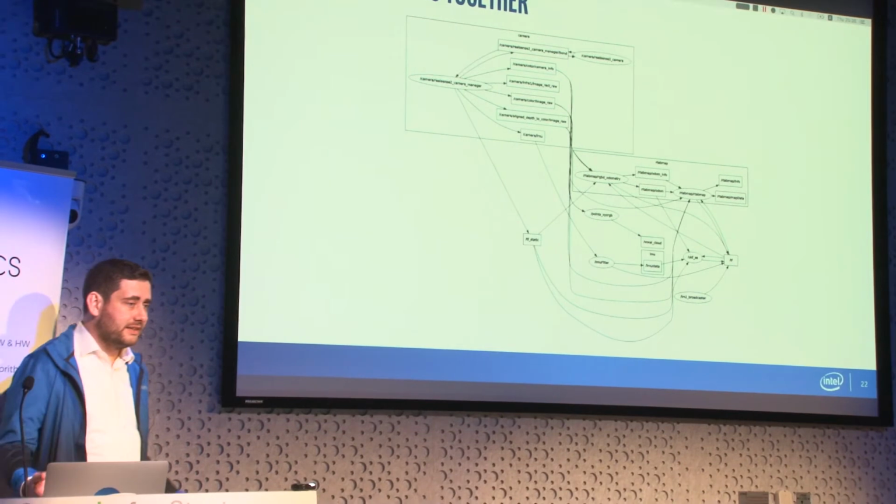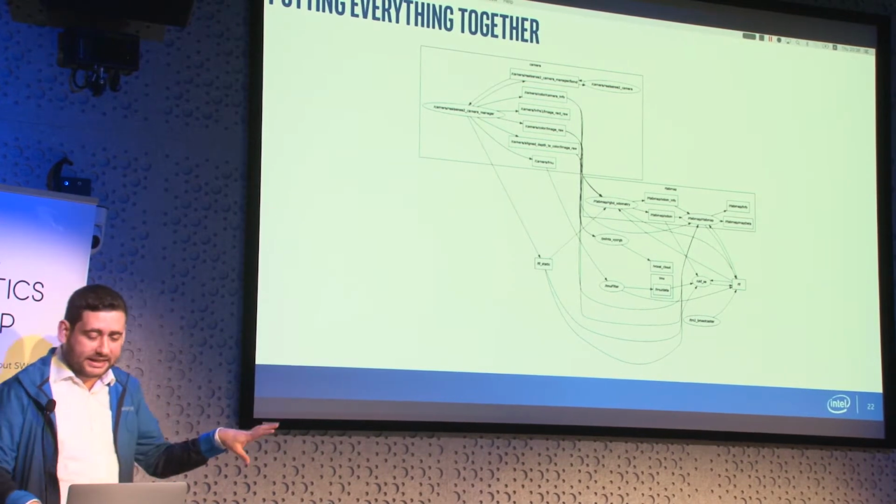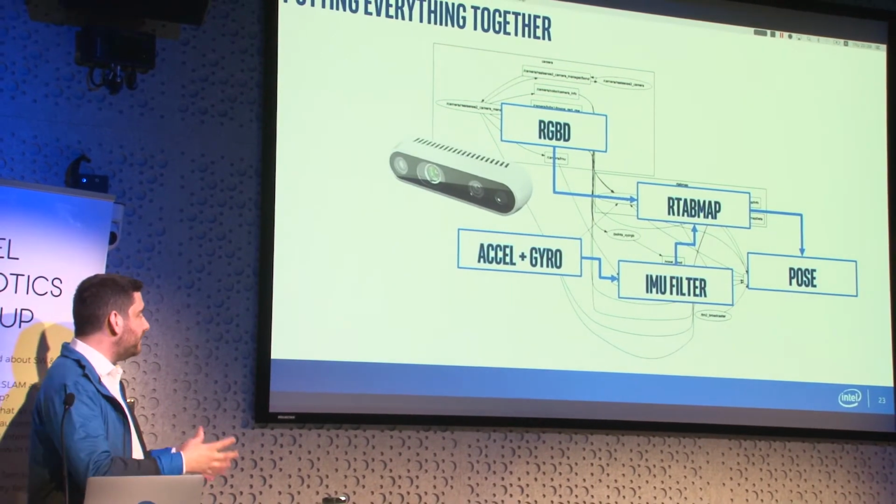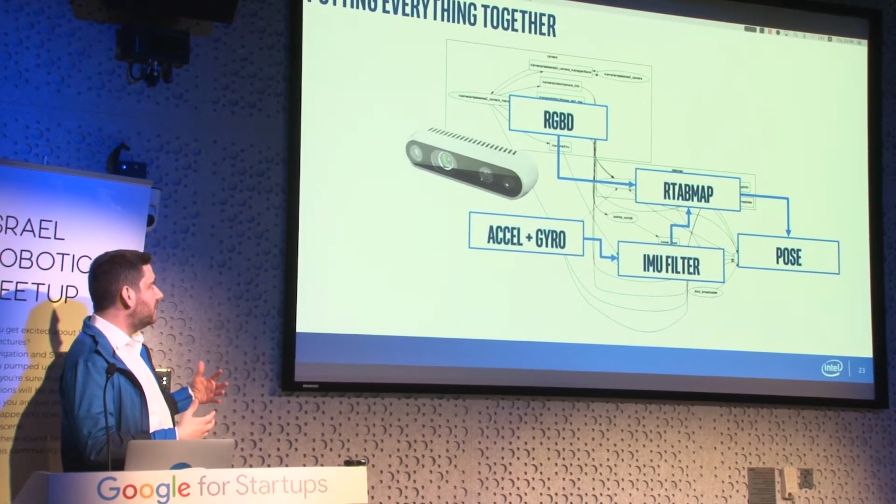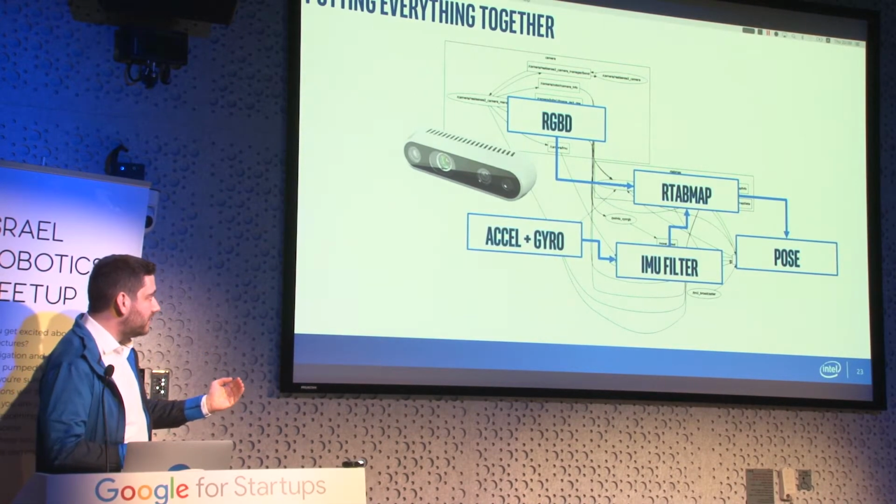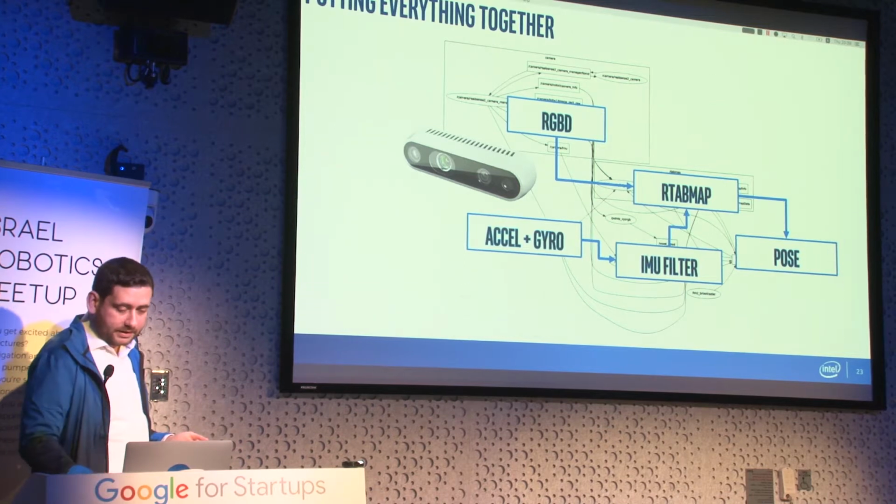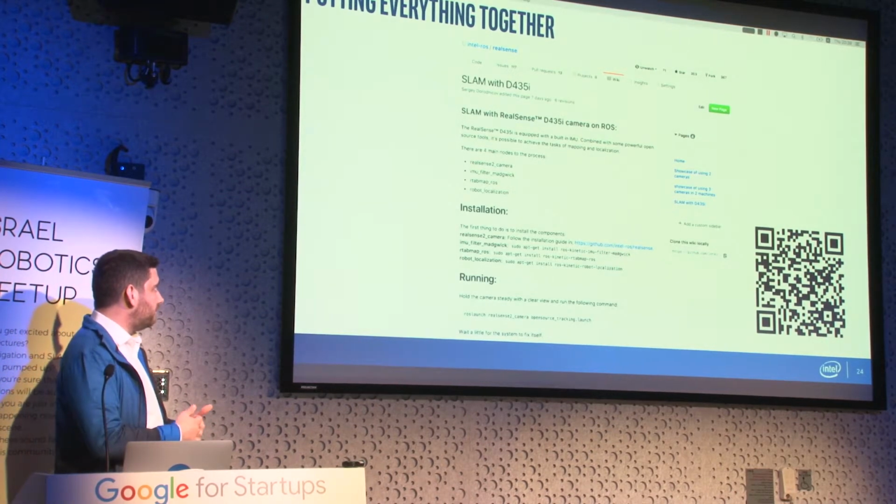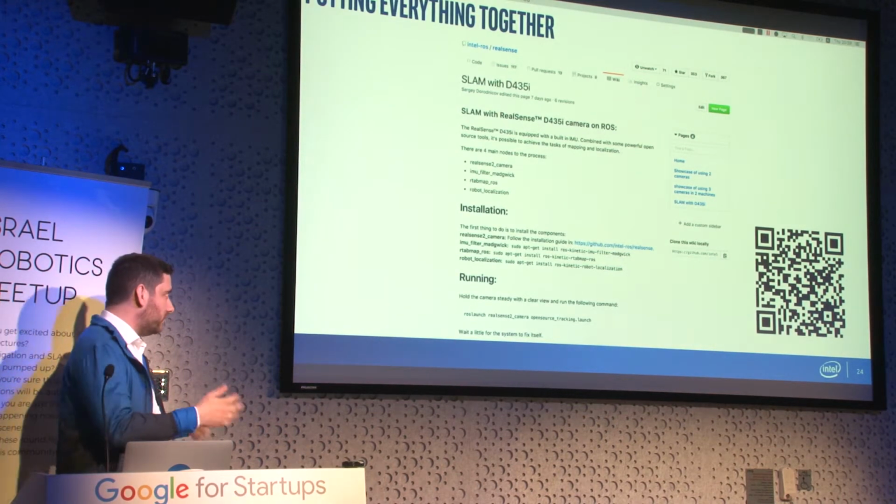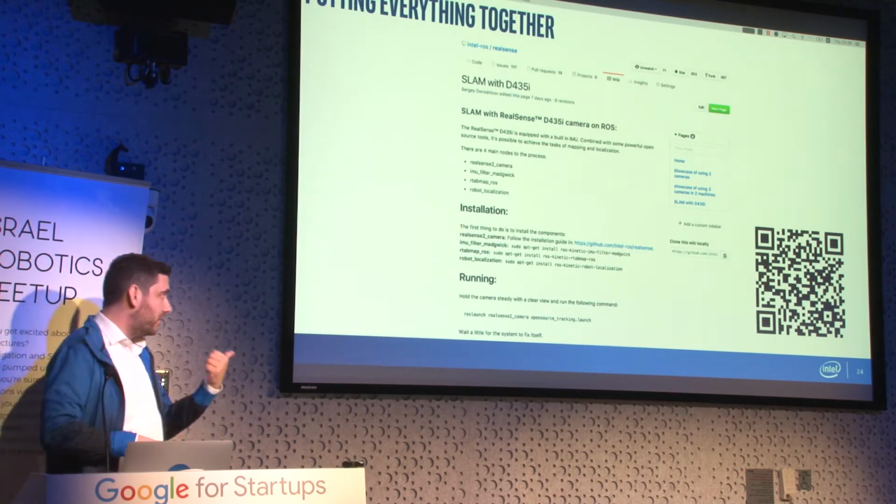So in order to combine and have all this running in ROS, this is pretty much the detailed structure of nodes and topics that you would need. And if we simplify, you can look at it like this. So we talked about the depth camera, we talked about the IMU data, going into the IMU filter, both feeding into RTAB map, and producing a pose and a map. And we actually have this pretty well documented in our wiki. So if you want to learn more and try this, the URL is behind the QR code.